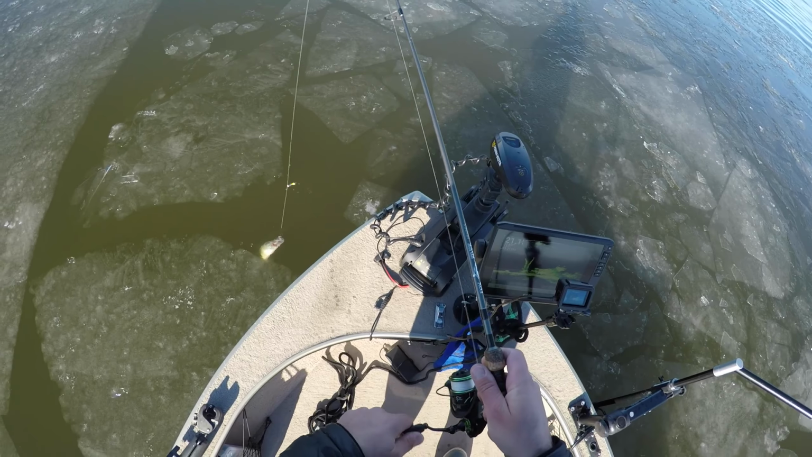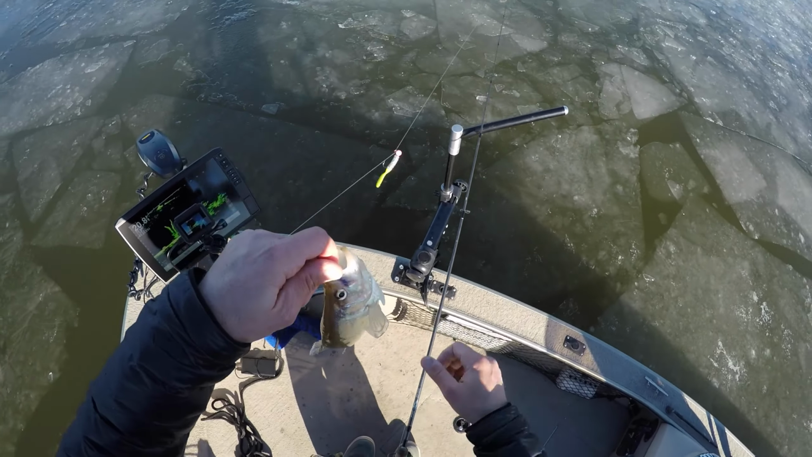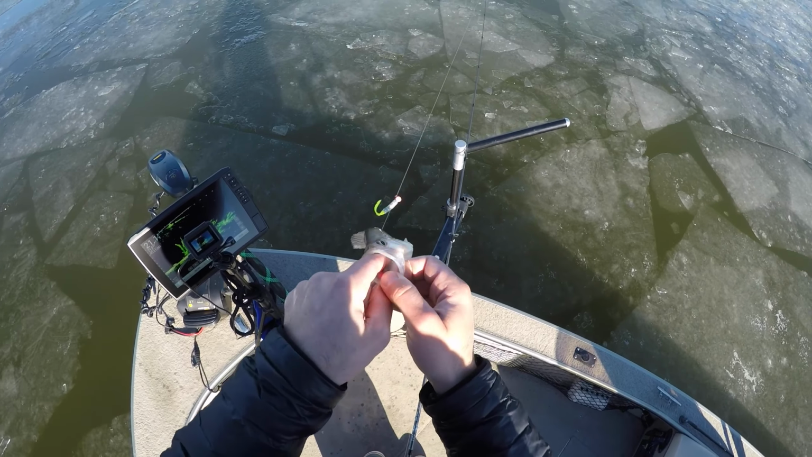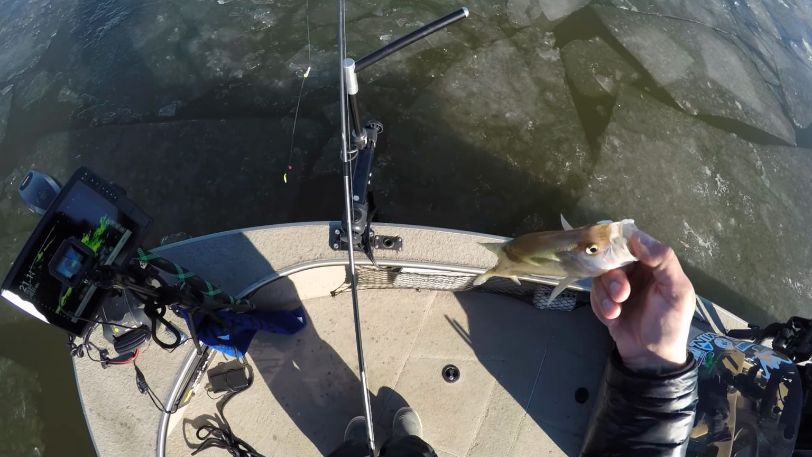Get those jigs right back down there. That's kind of the thing when you're fishing a pile this big in the wintertime. I mean, you're inevitably going to have to weed through some shorts. This one does not feel short, nope. That's keeper number 2. Again, we're not like hog hunting or anything. I'm literally just trying to catch 5 or 6 for dinner tonight. And that's a 10-incher that will do just fine.